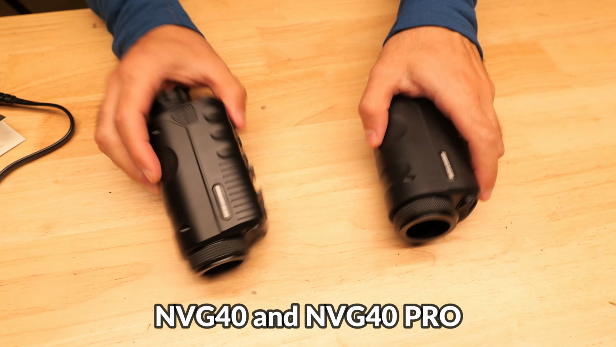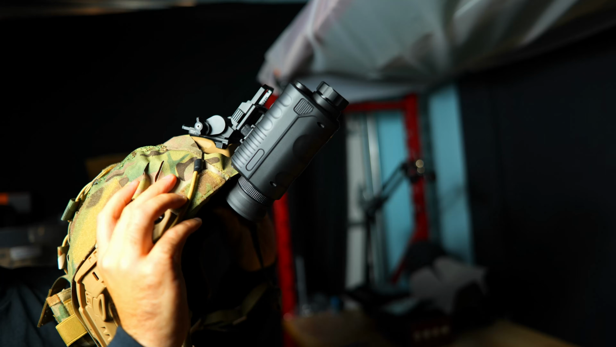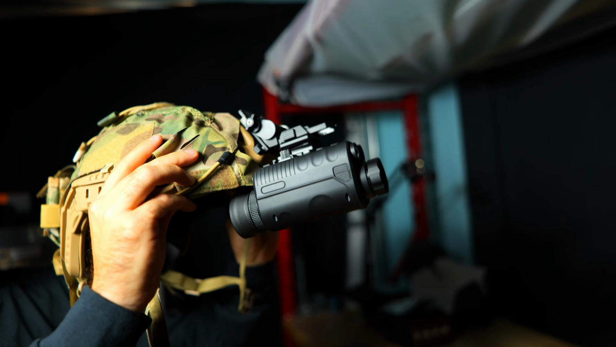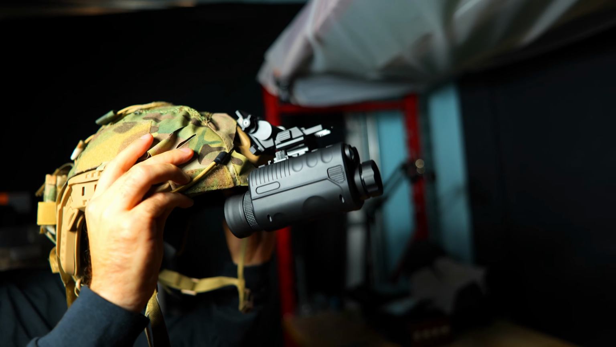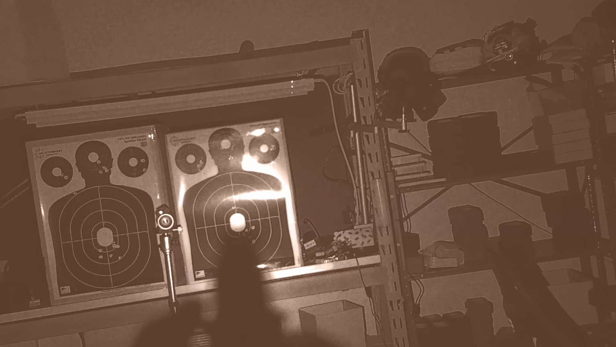Today we're going to be checking out two new entry-level sub $200 digital night vision devices, the NVG40 and the NVG40 Pro, and based on the experience I've had testing this out over the last few weeks, they're both very compelling options in the low budget night vision category.